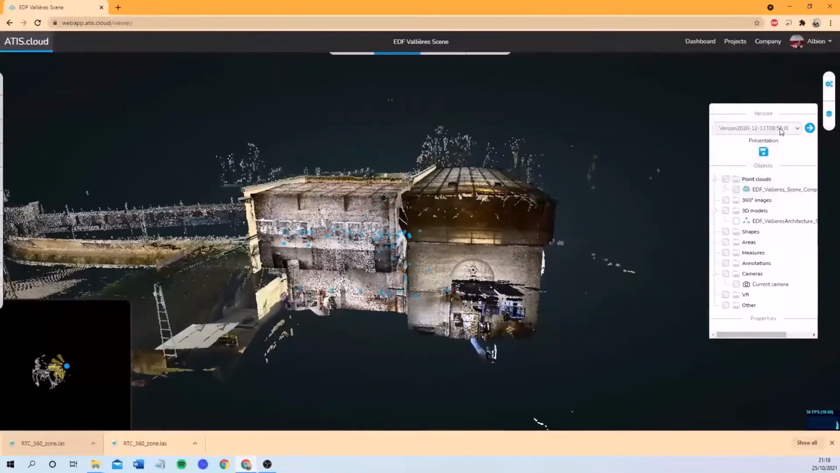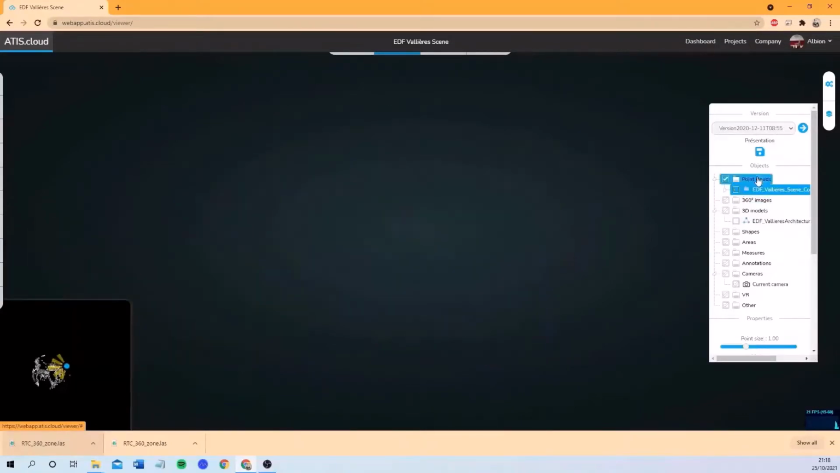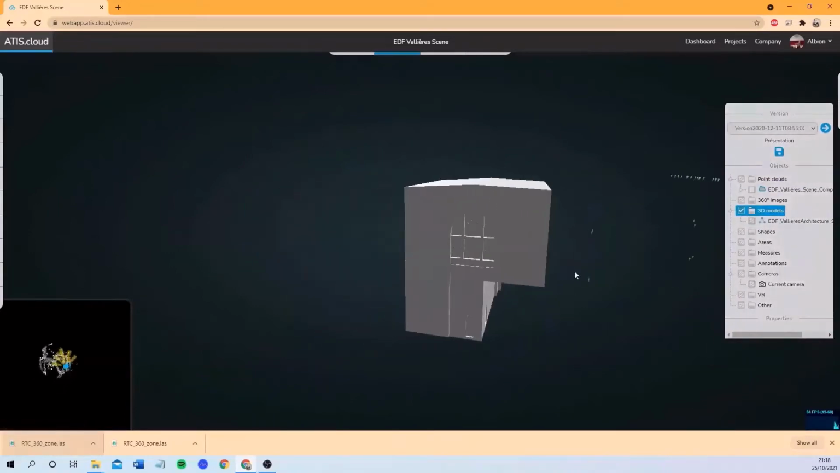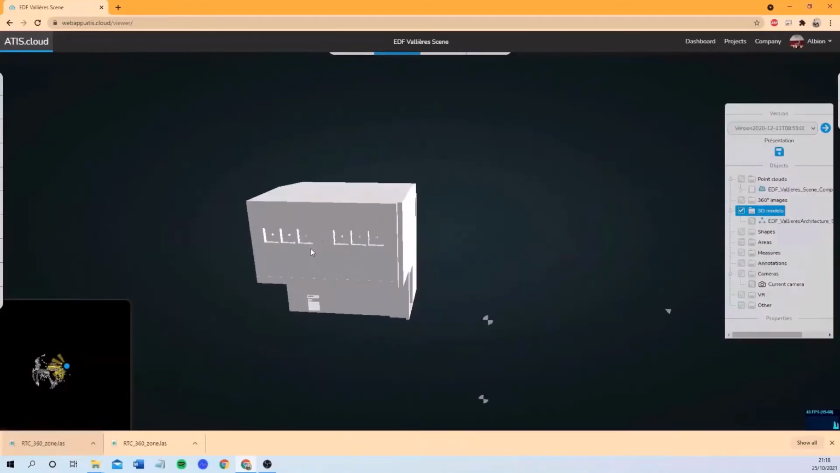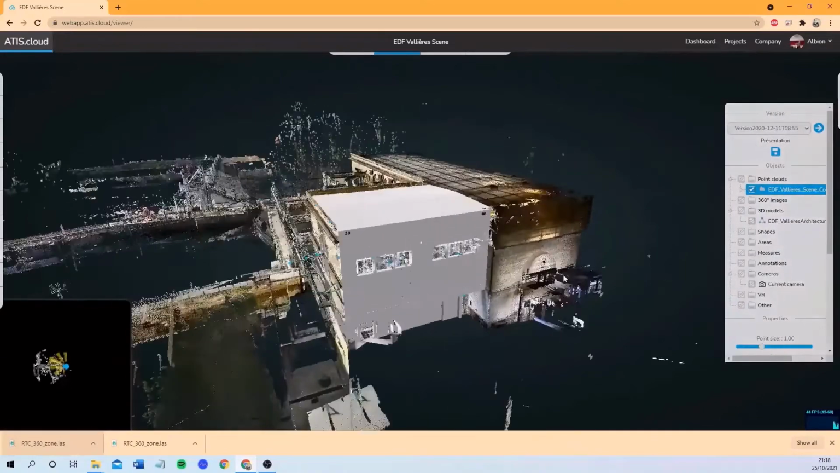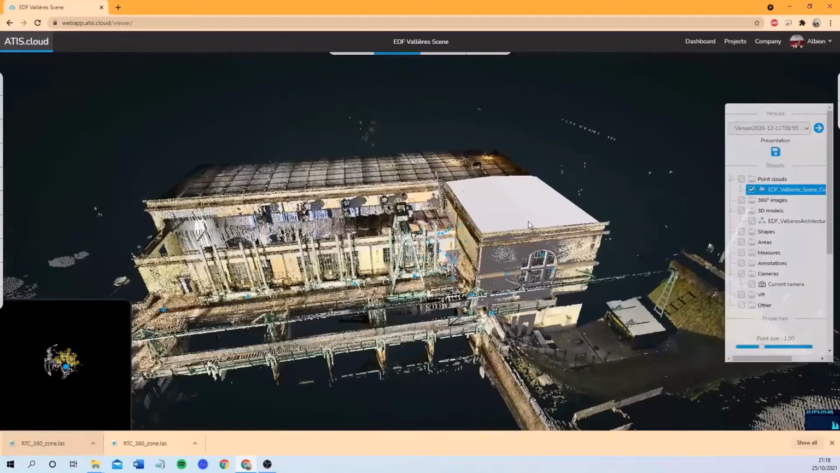For this project, we can see that we have different versions. We are opening the last one, the latest one, and we can see that we have a 3D model available. So let me hide first the point cloud and display the 3D model. So here we are seeing the 3D model. The goal of this project was to modelize this particular room over there. So let me show you the point cloud. So here we're seeing the point cloud and the 3D model.